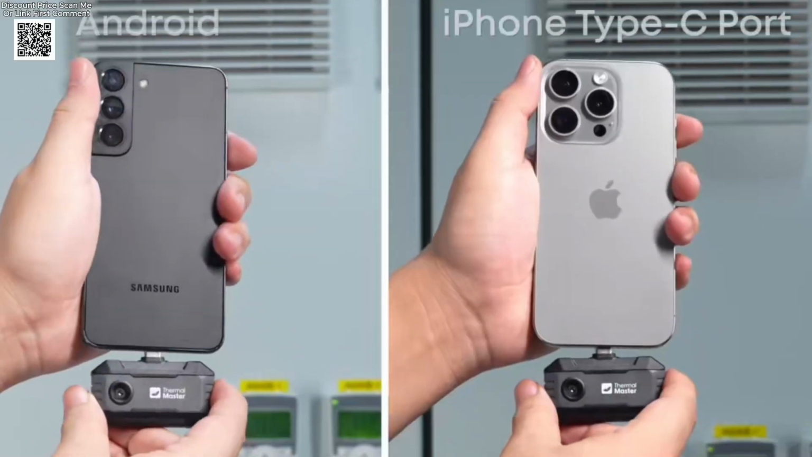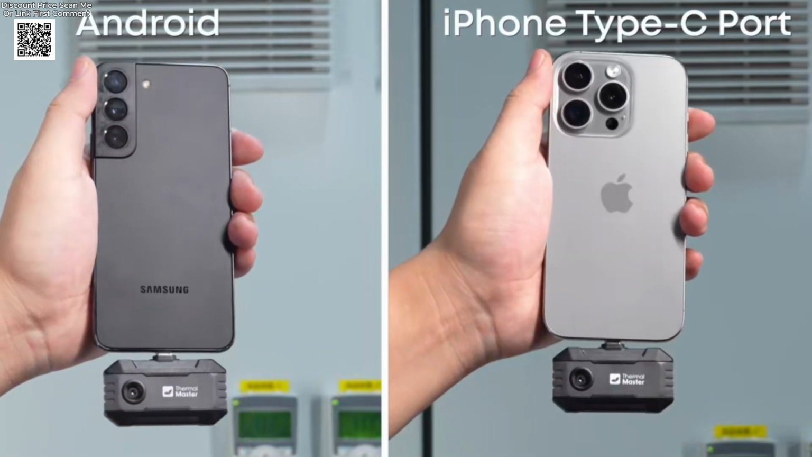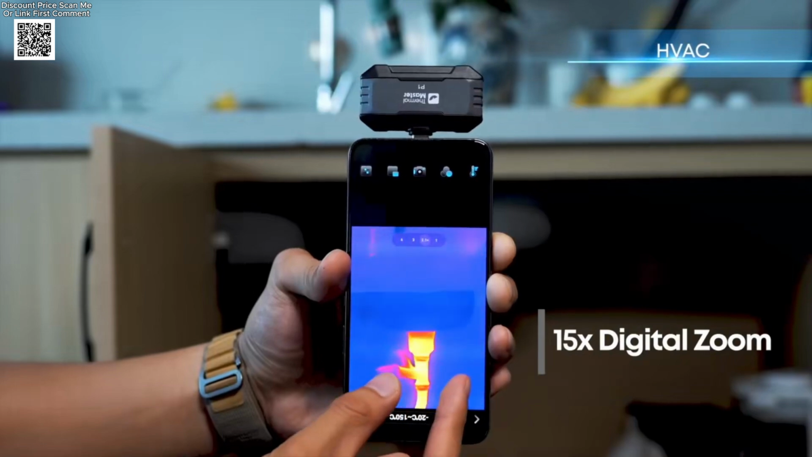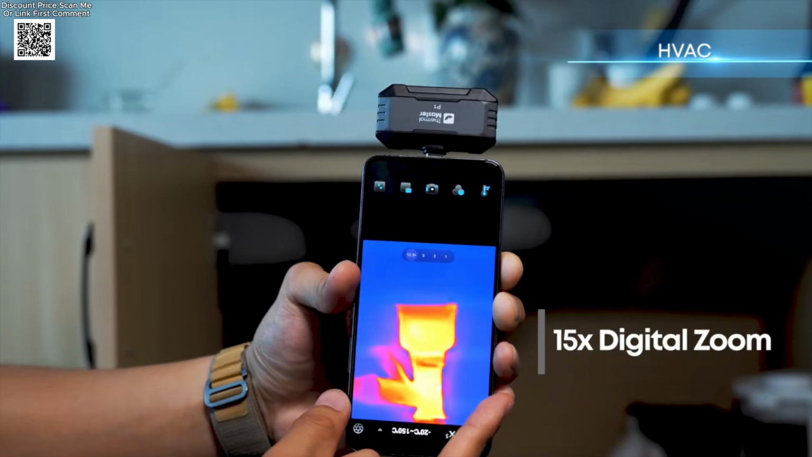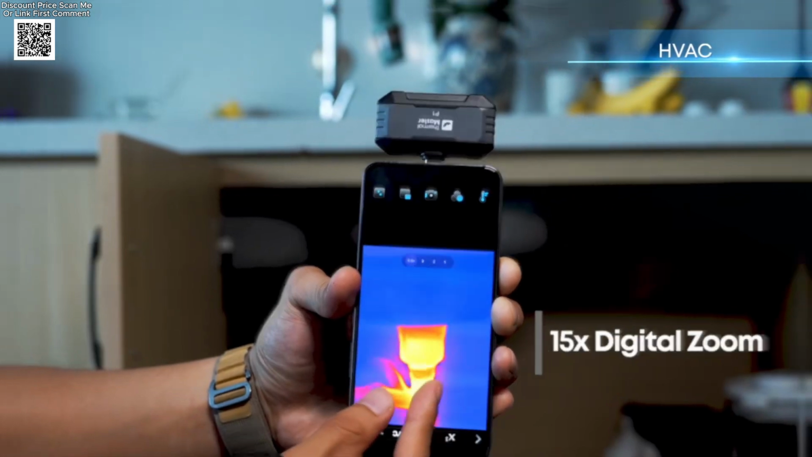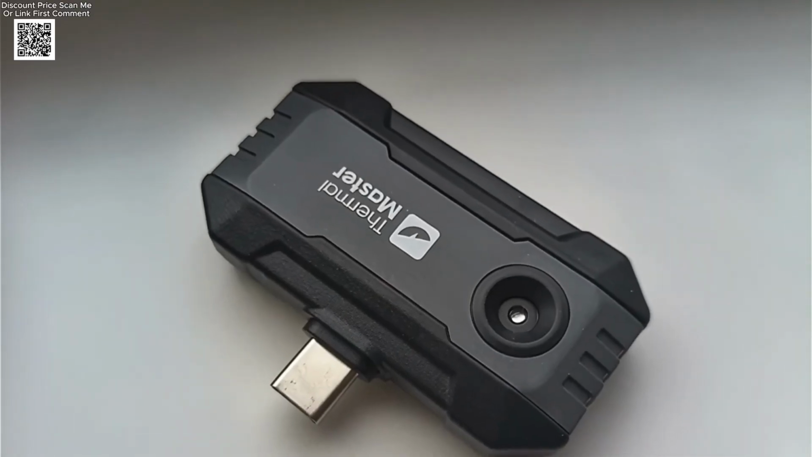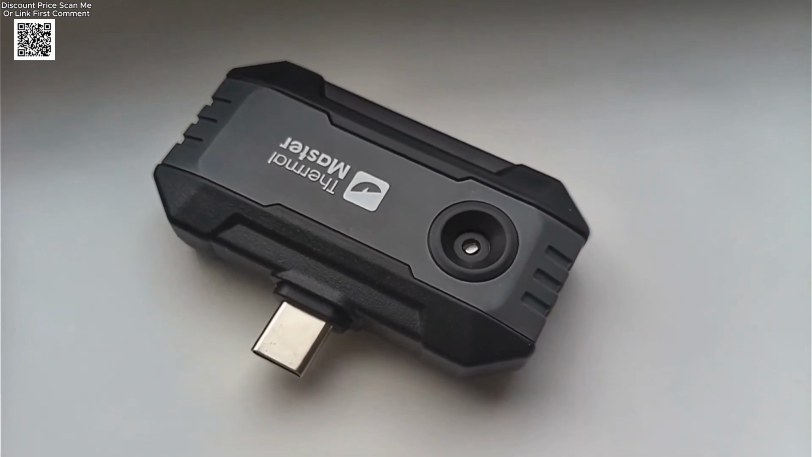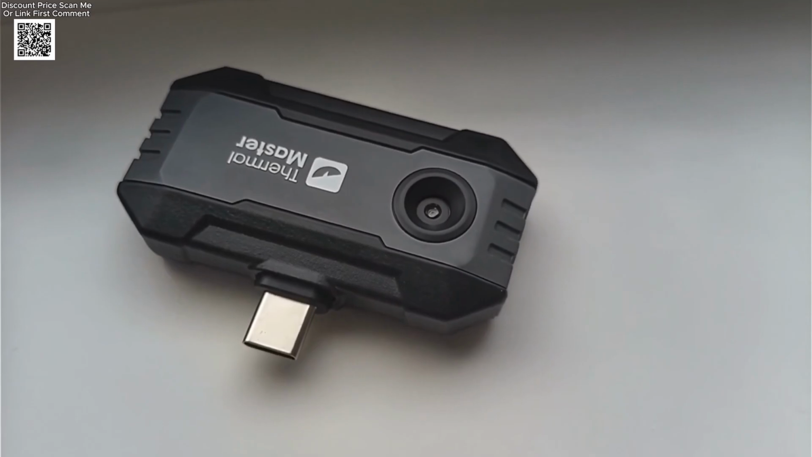The P1 thermal camera is one of the most powerful and portable infrared imaging tools you can get for your smartphone. Available on AliExpress, this compact thermal camera features a 320 by 240 IR resolution, a smooth 25 Hz refresh rate, and a maximum temperature detection range of up to 600 degrees Celsius, making it perfect for HVAC technicians, industrial inspections, car diagnostics, electrical maintenance, home energy analysis, and more.